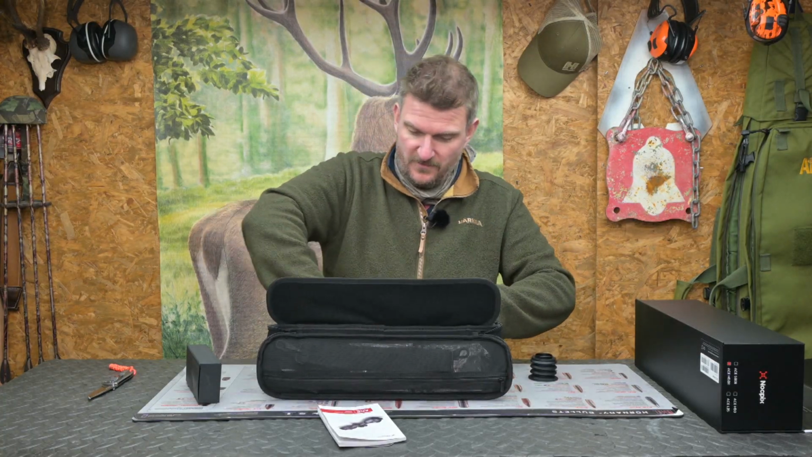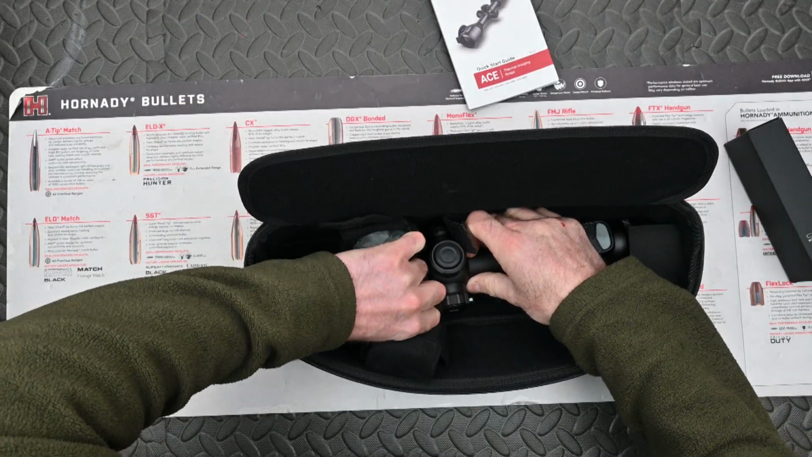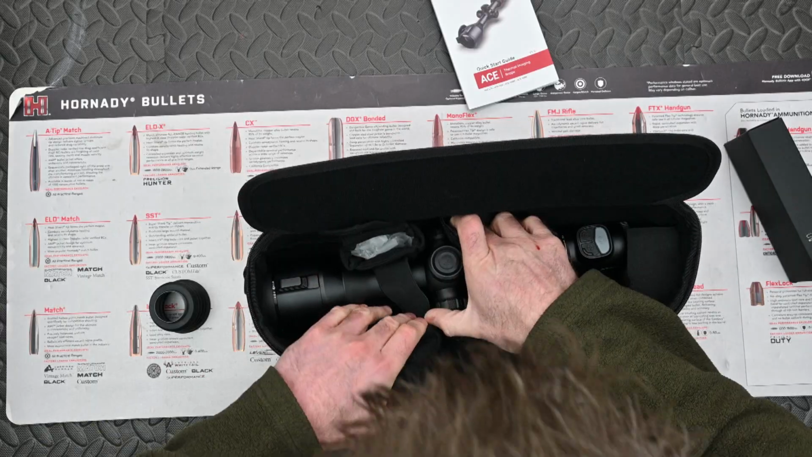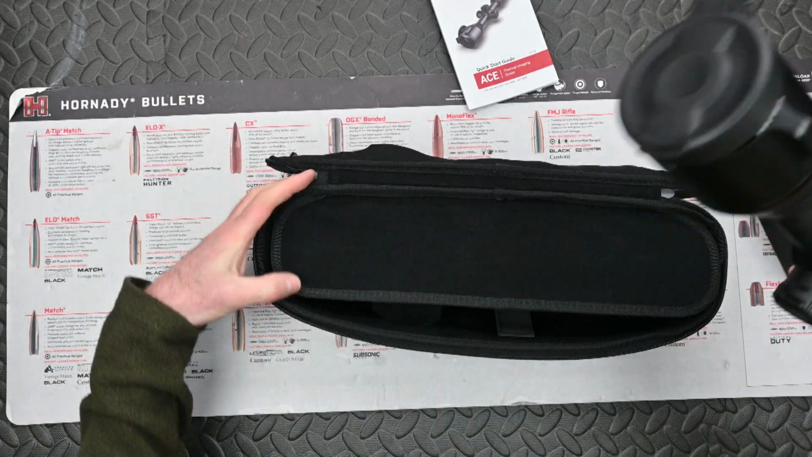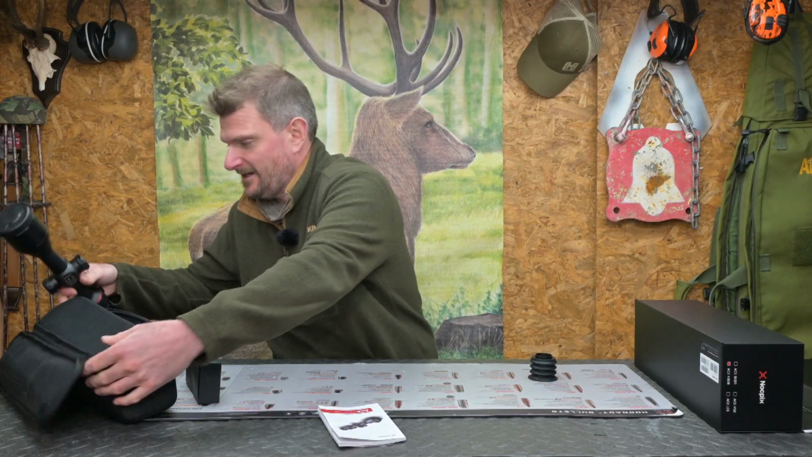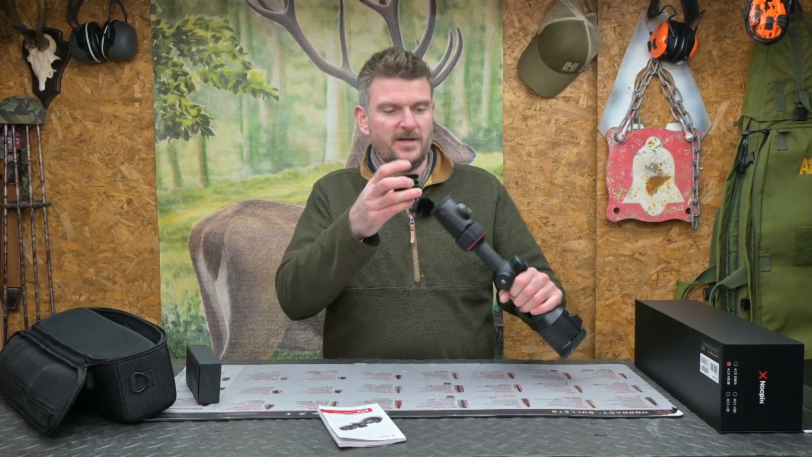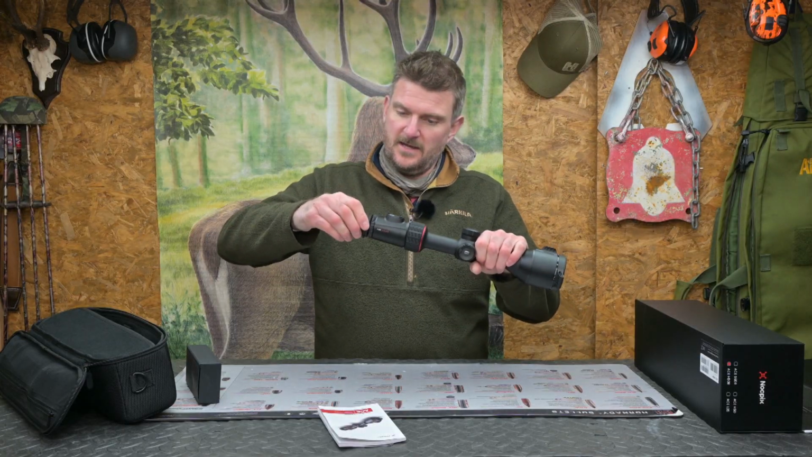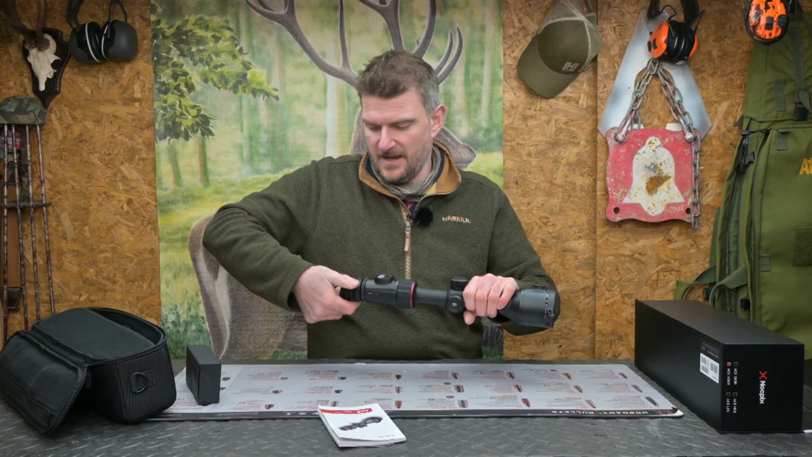So I'll velcro this out of here. It's probably never ever going to go back in something like this because you're going to leave it with the rings on and ready to mount on your rifle, even if you use quick detach rings. But there we go. Right, so let's start. Just put this on the back. That is obviously the bellows for the lens. It keeps any extraneous light out of your eye.